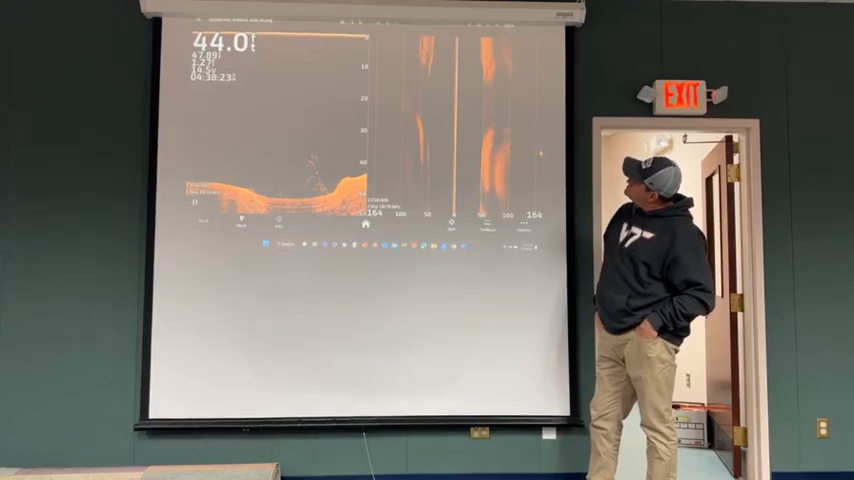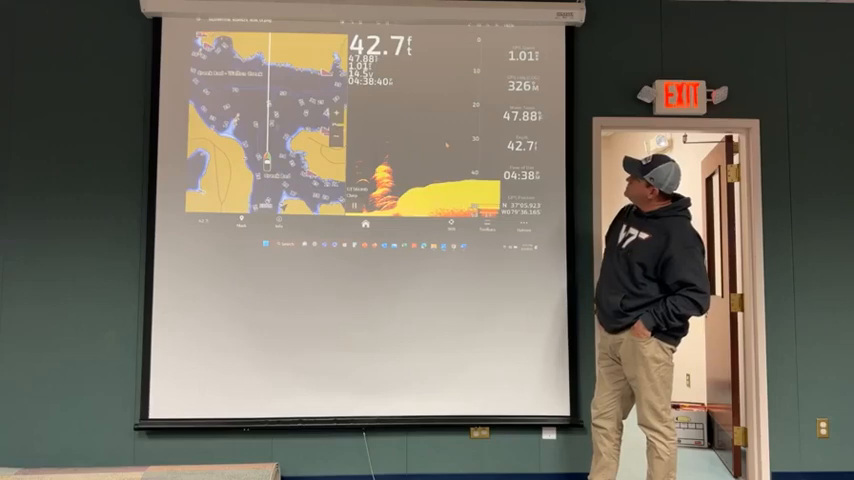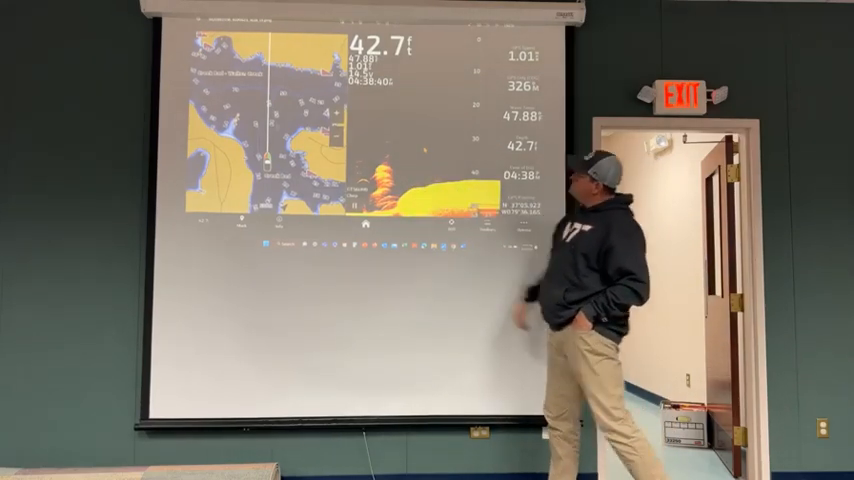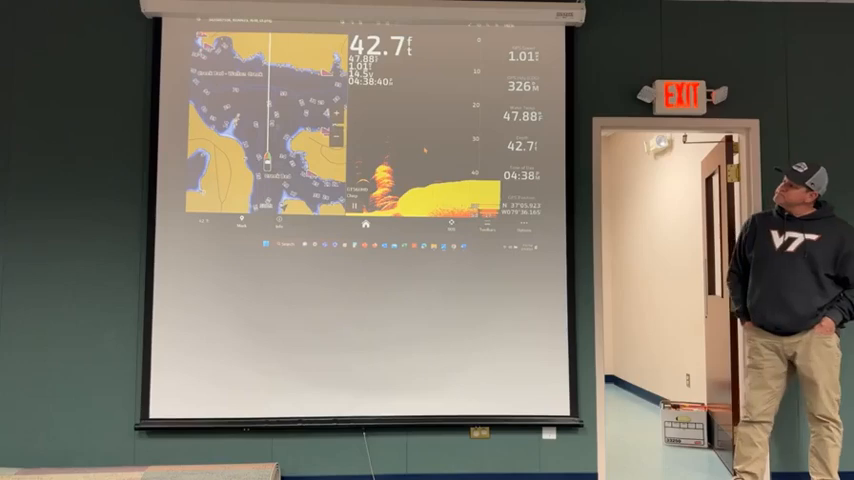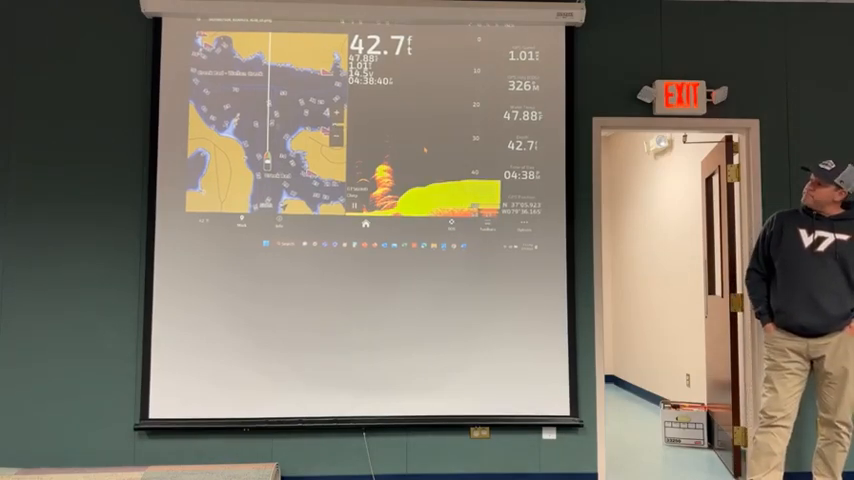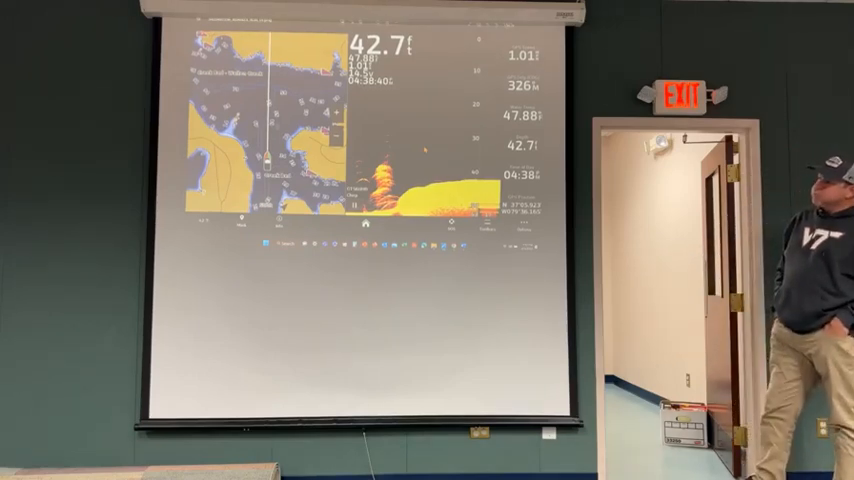This is not really a good one. Pretty sweet tree there. Was this the sonar of that tree? Yeah. This was me experimenting with putting a map on one side, again in Walton's Creek, and the downscan on the other side. You take a screenshot, and you know where you saw this, in case you want to go back to it later.